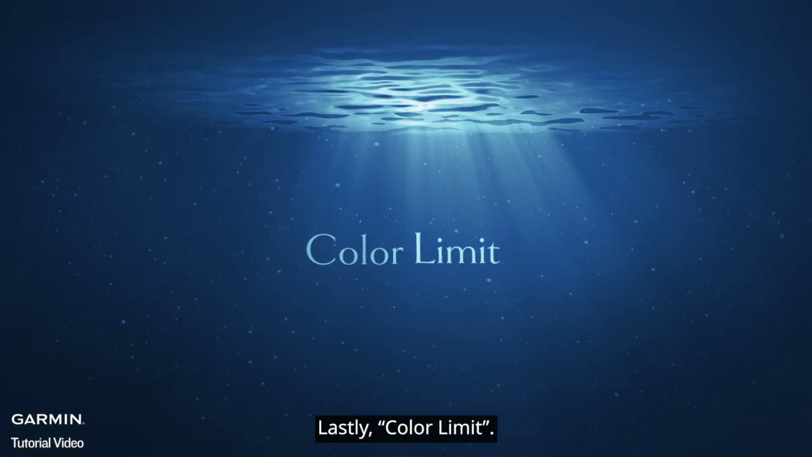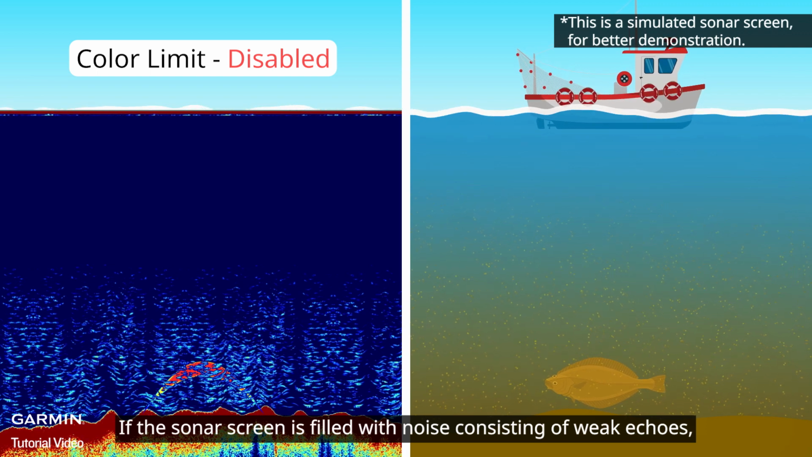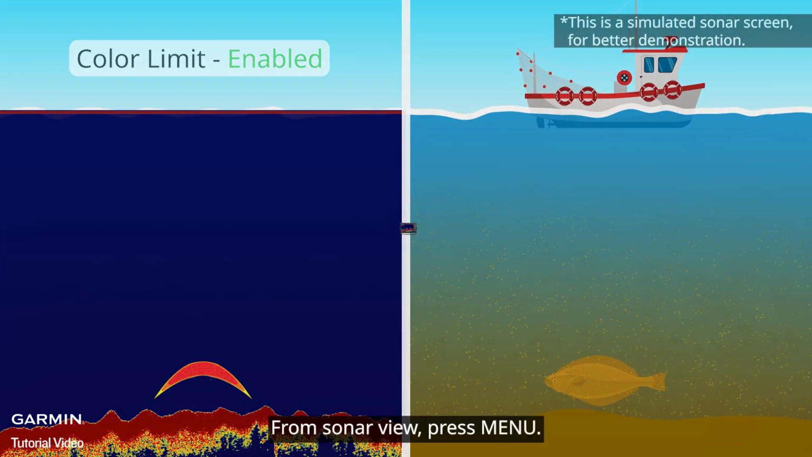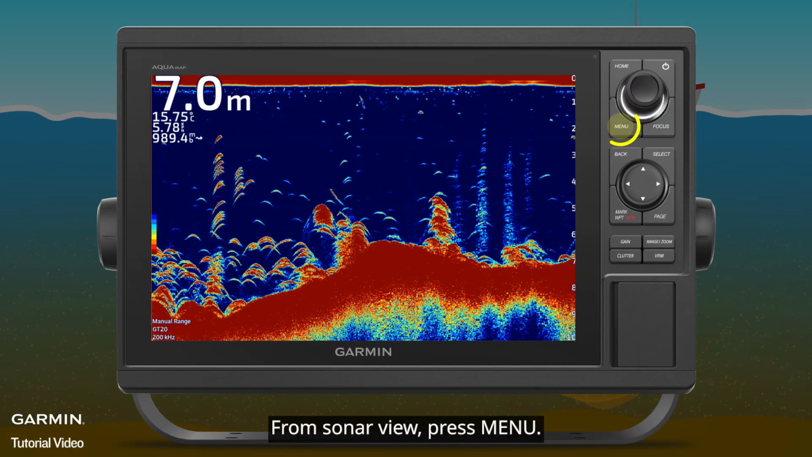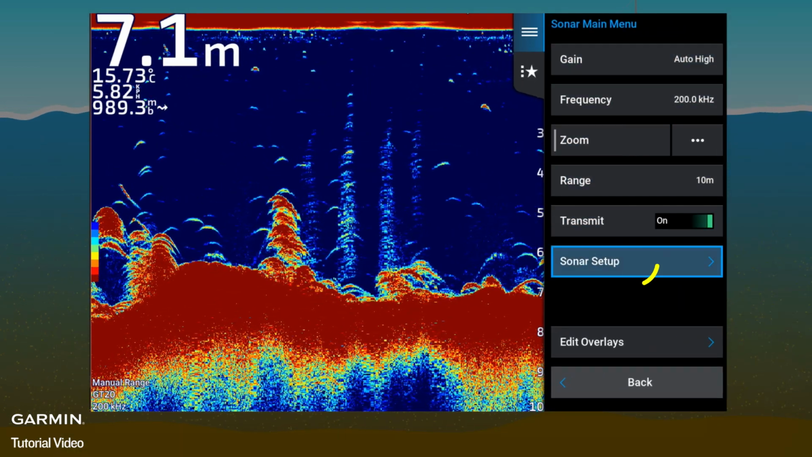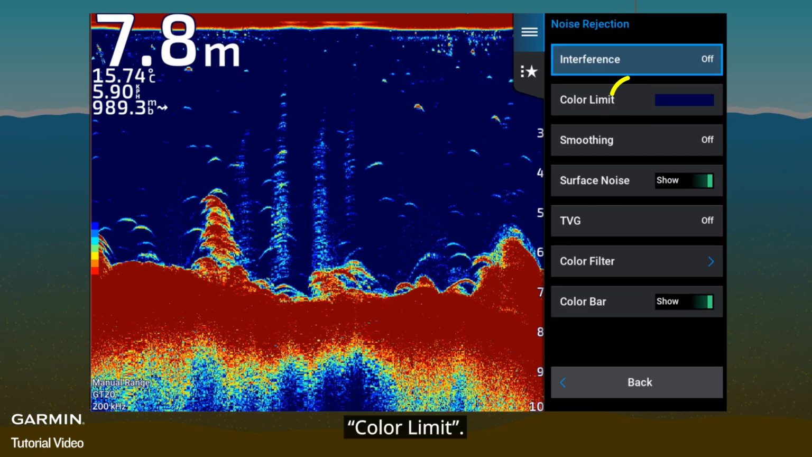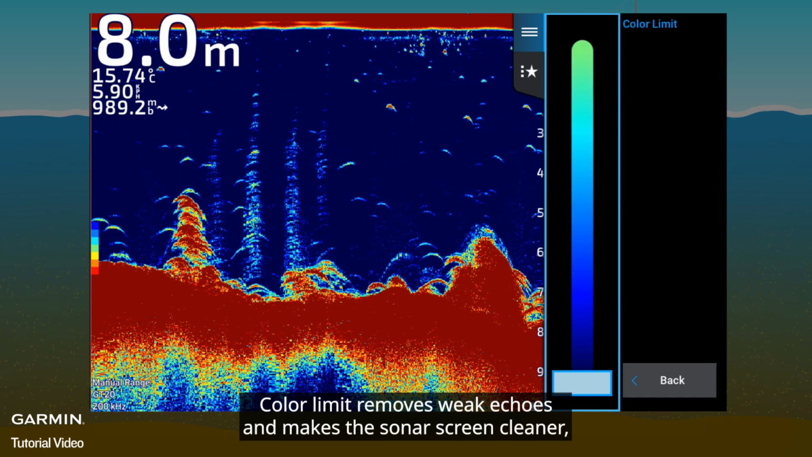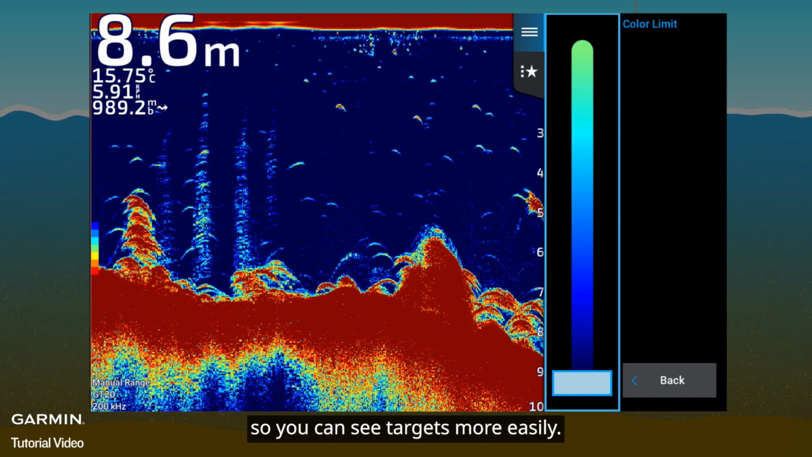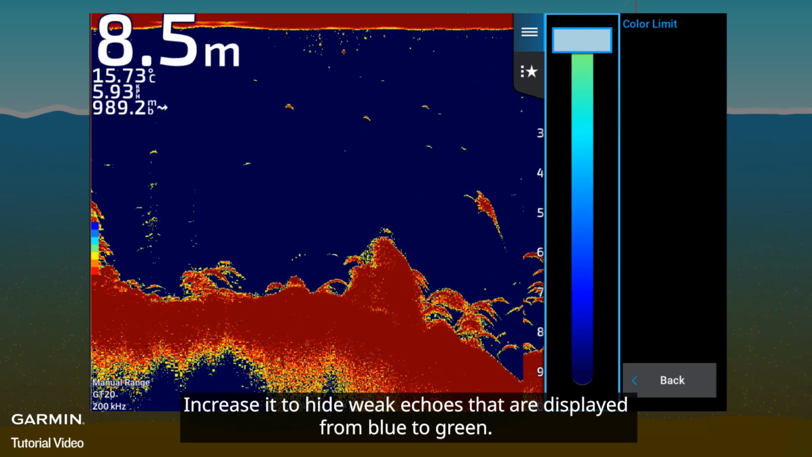Lastly, color limit. If the Sonar screen is filled with noise consisting of weak echoes, use color limit. From Sonar view, press Menu. Sonar setup. Noise reject. Color limit. Color limit removes weak echoes and makes the Sonar screen cleaner, so you can see targets more easily. Increase it to hide weak echoes that are displayed from blue to green.